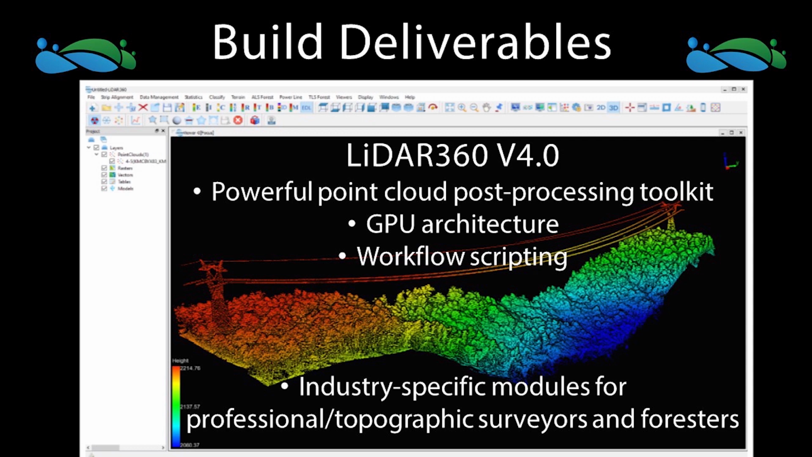And then we have industry-specific modules, like the one I discussed earlier, for professional and topographic surveyors that are going to give you the ability to create all your elevation models, as well as some really cutting-edge tools for foresters that harken all the way back to our original product, LiForest. These are going to allow you to do things like forest stand segmentation and extraction of individual tree metrics such as height and ground volumes, and if you have that terrestrial view data available, something like the backpack, you're going to be able to extract things like individual tree diameters. So there are some really powerful tools in LiDAR 360.